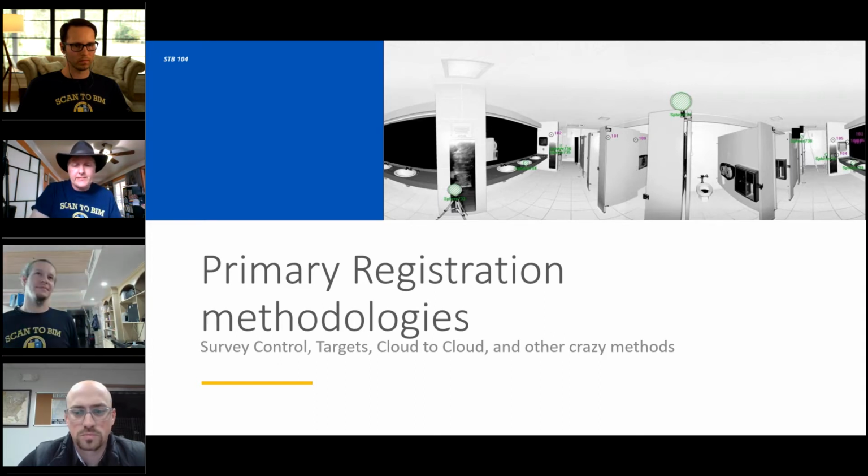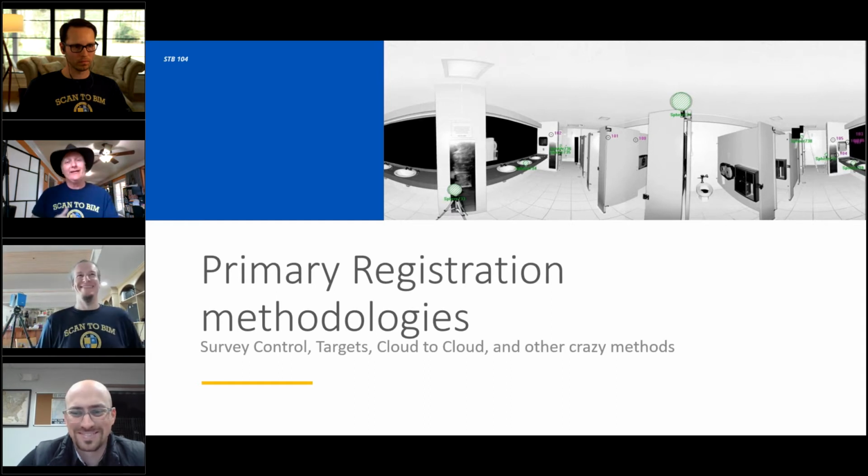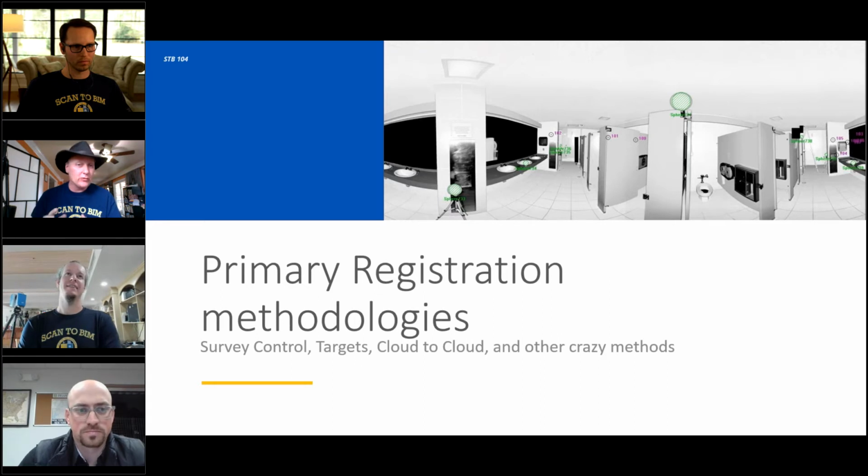I think that's one of the biggest newbie mistakes, the idea that they see cloud to cloud and auto registration and they're like, I don't need targets. Oh, but you do. Do we always use a total station with them?